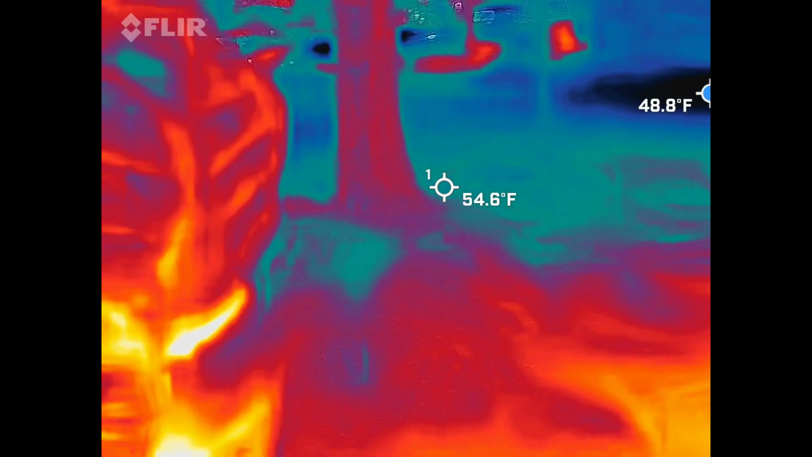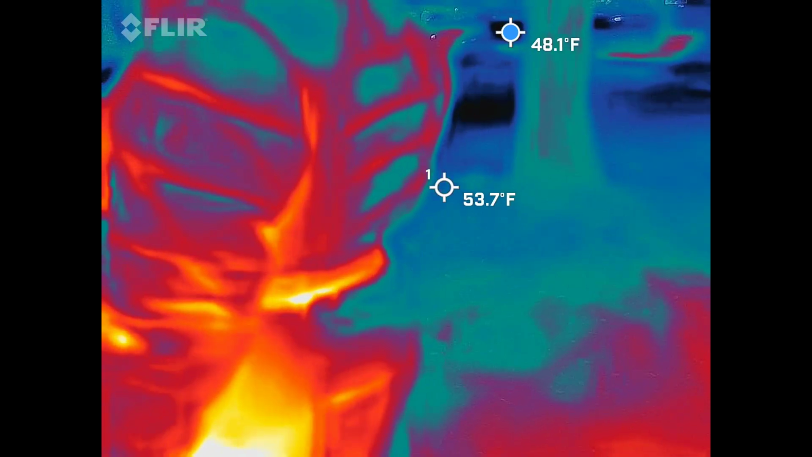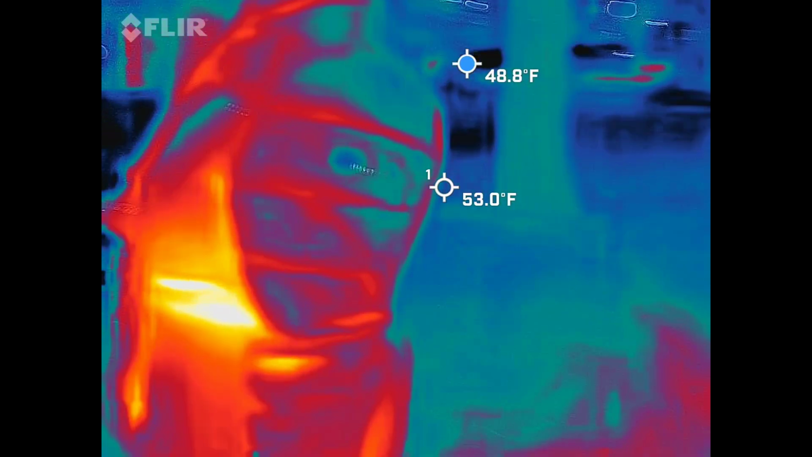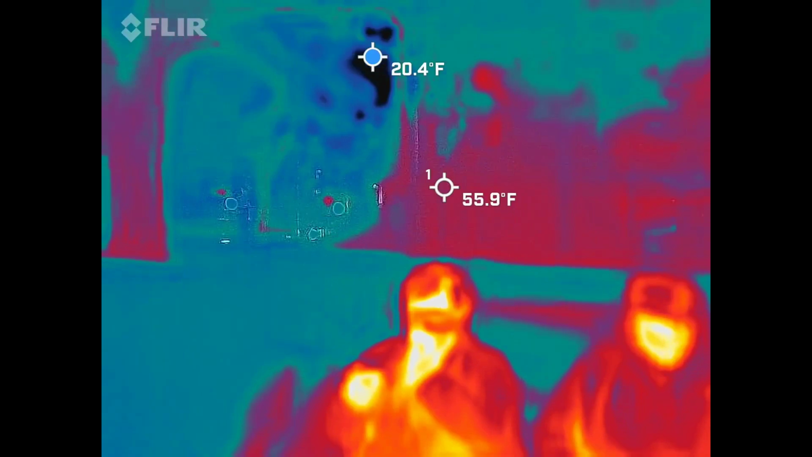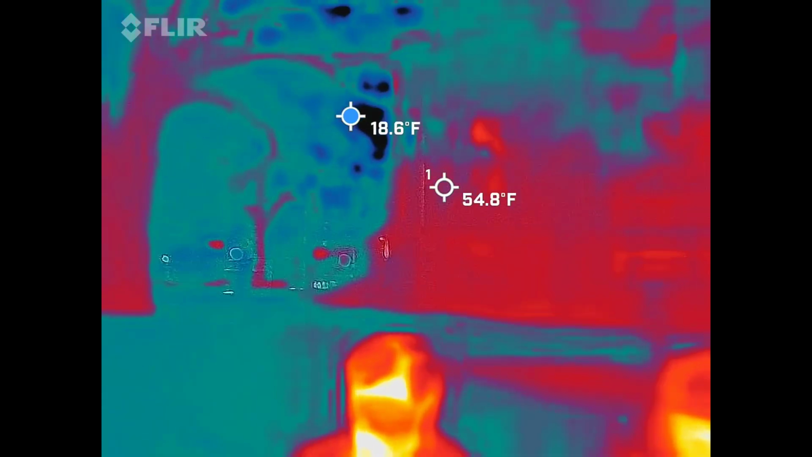So, all right, I say we cover the answers. He's kind of in our spot, so we'll just go right here. Nothing really going on with the cam, so we can go ahead and put a stop to that. There you go.